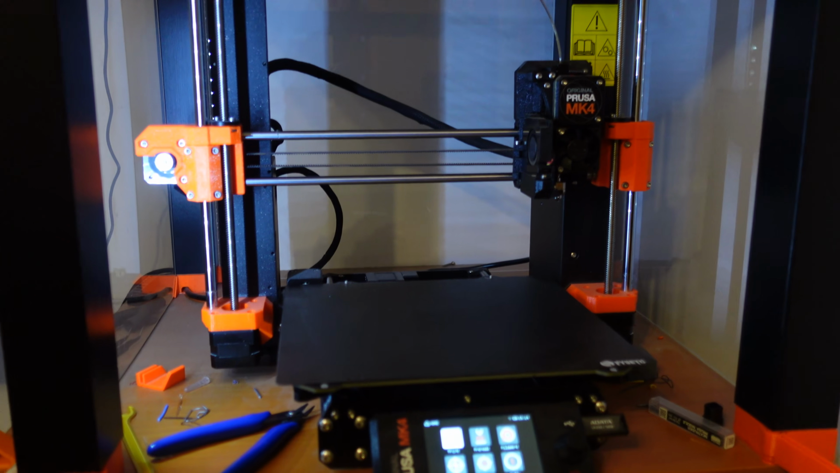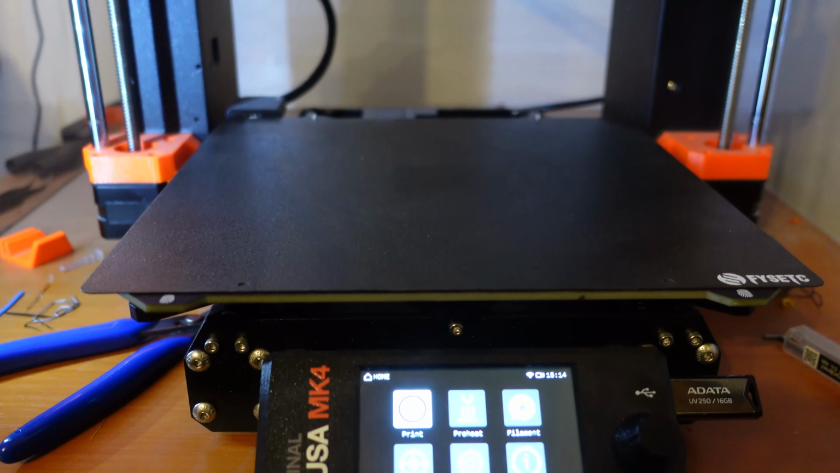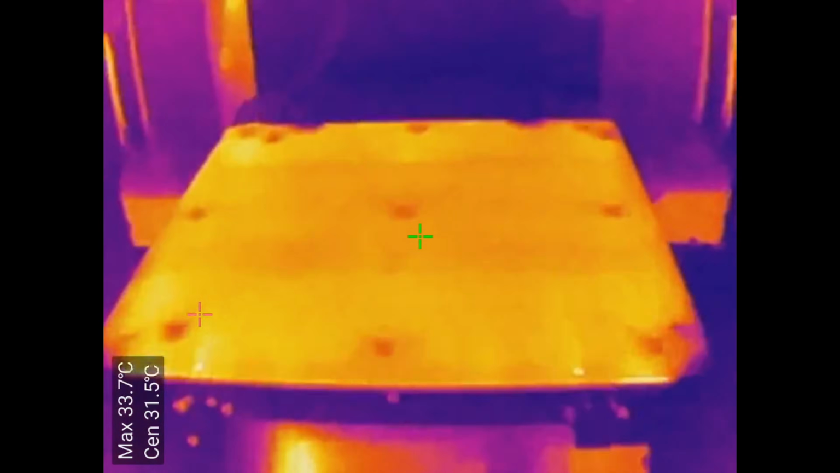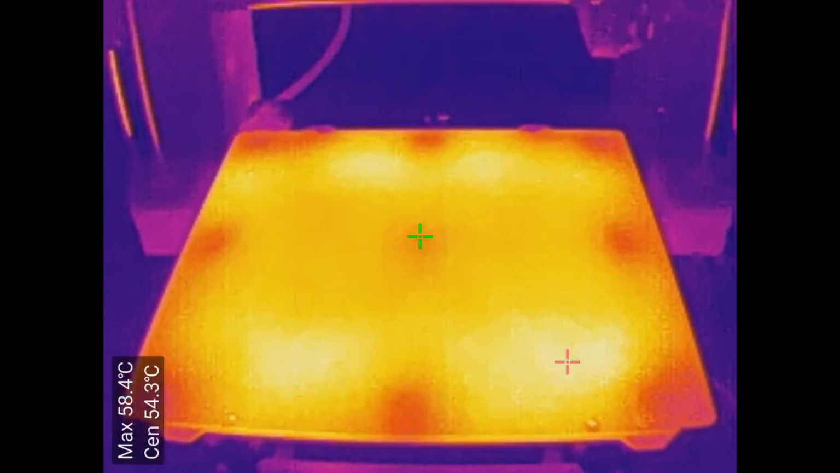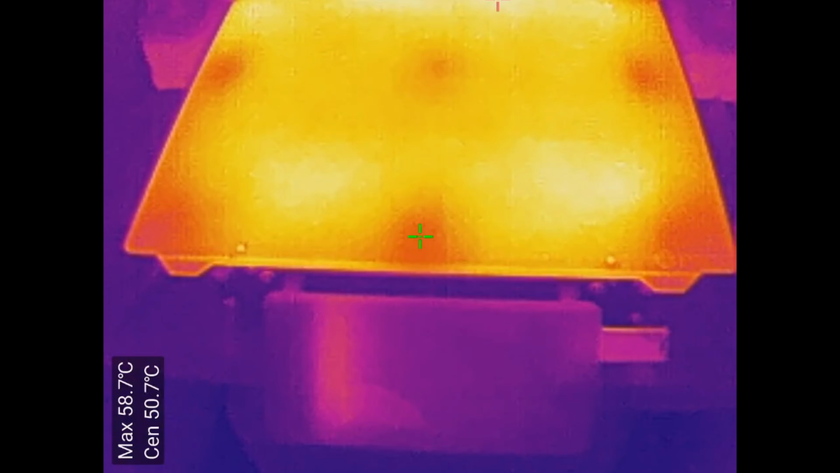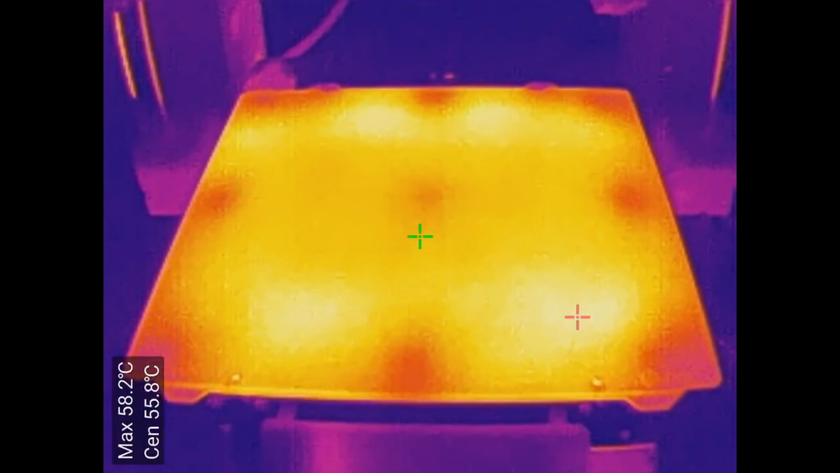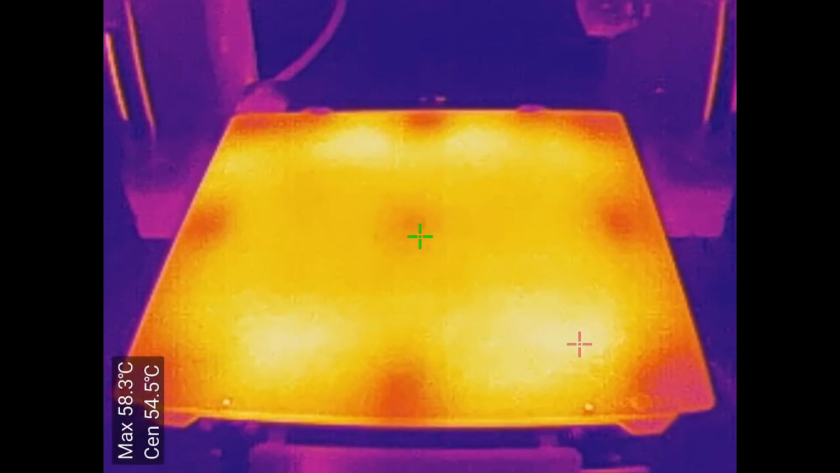And now let's check the heated bed on Prusa Mark IV. I will set the temperature to 60 degrees Celsius. This is a sped up video of initial heating, more equally spread. And this is the picture after 5 minutes, when the printing would actually start. And we can see approximately 5 degrees Celsius difference between cold and hot spots.